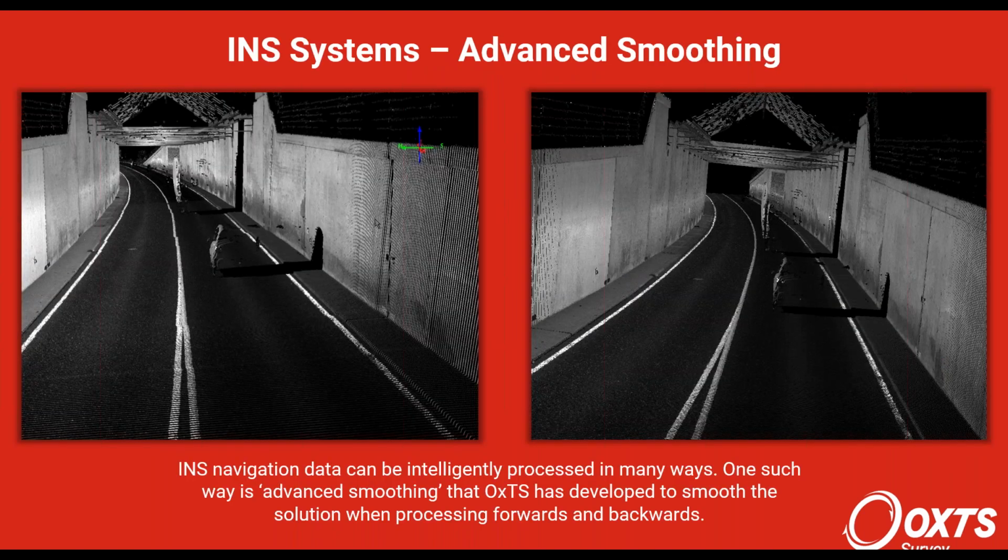Here's another example. Something that INS systems will typically do is process the navigation data forwards in time and then backwards in time, because in general it's time direction agnostic, and then it will combine those two.